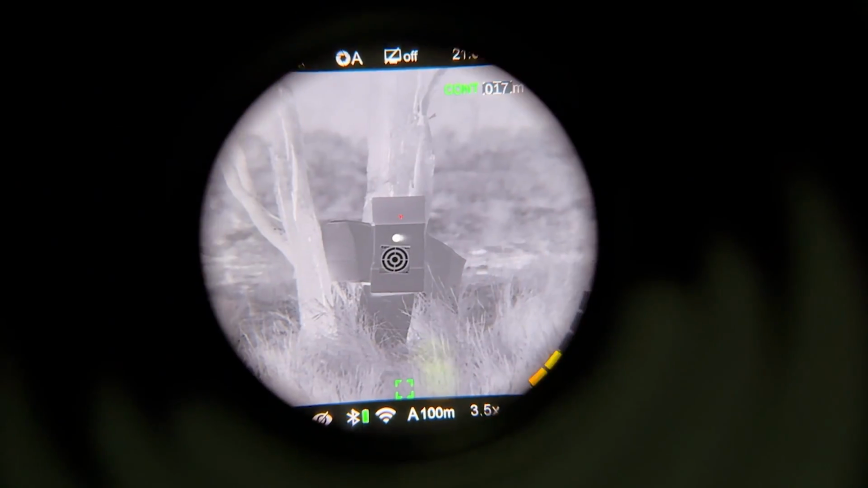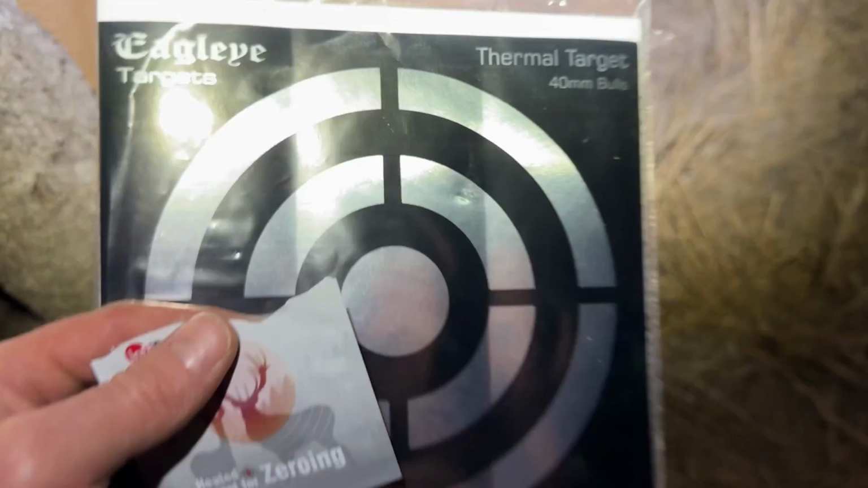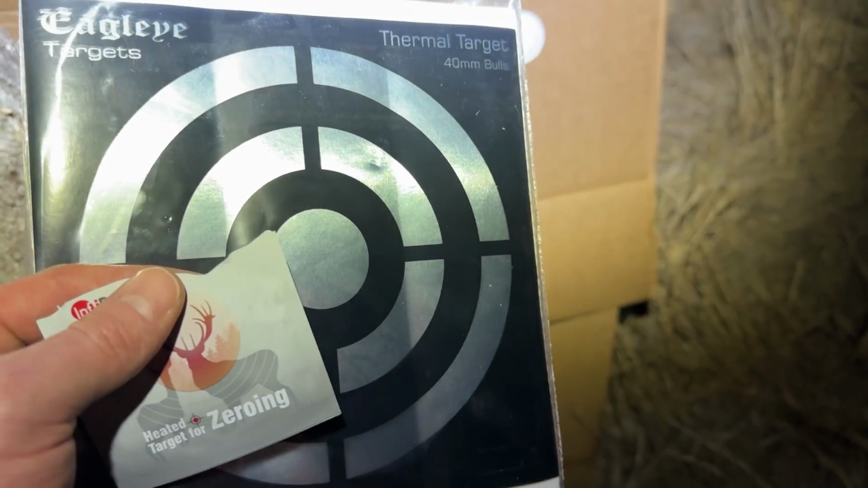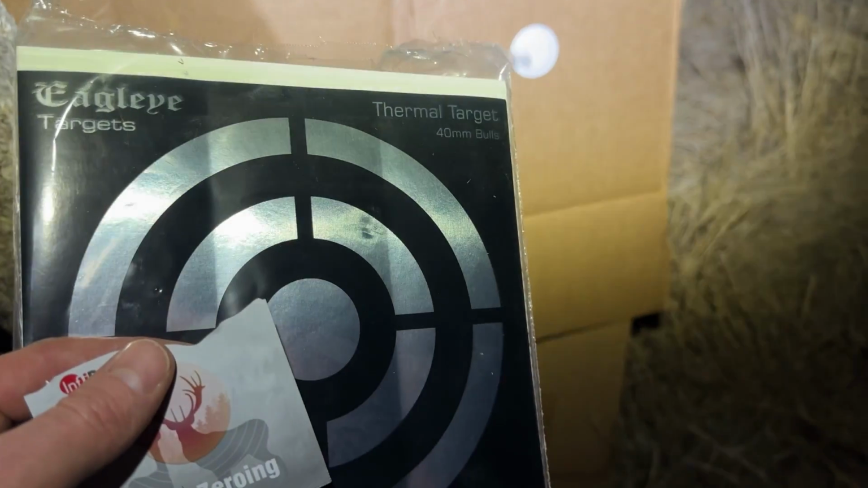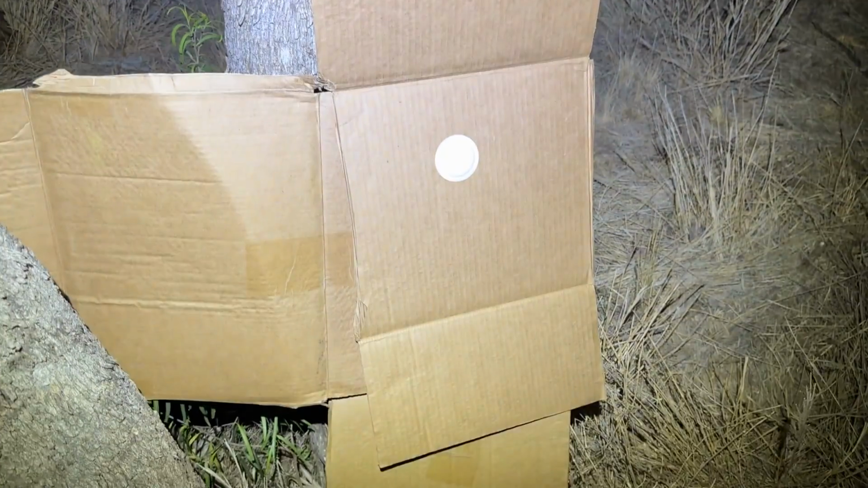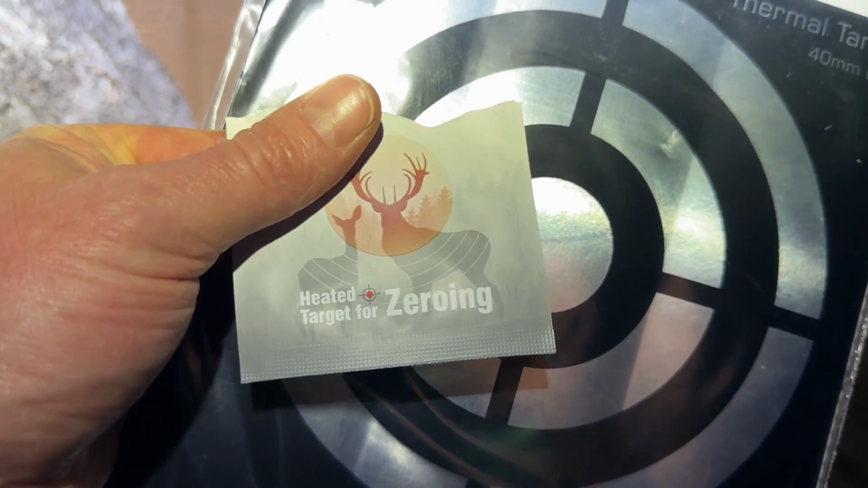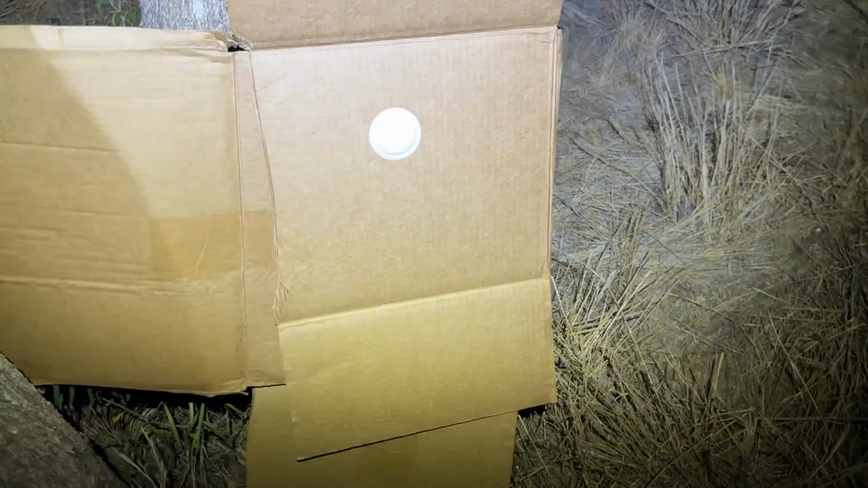So we'll continue on. I've just got to do as much as I can quickly before I get washed away here. Alright, so I'm just going to do a demonstration on how I like to sight in thermals. Usually I'll get a big piece of cardboard, even bigger than this one. Me personally, I prefer using the heated targets, so these patches.